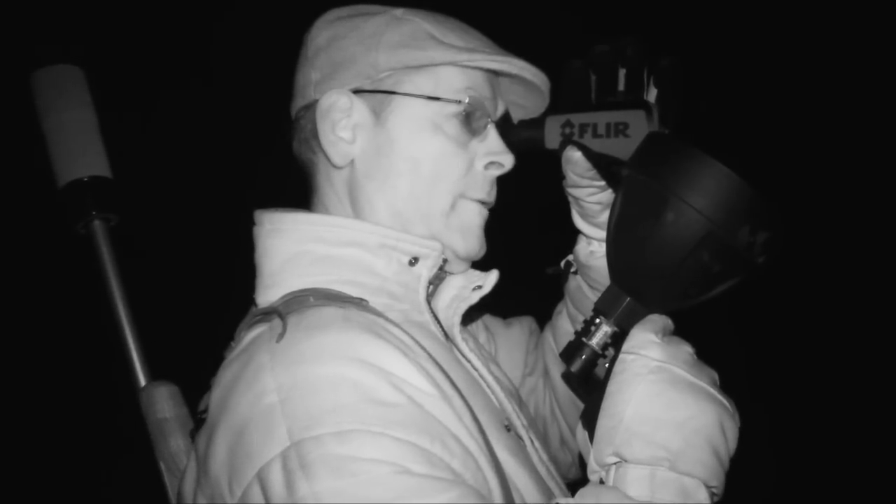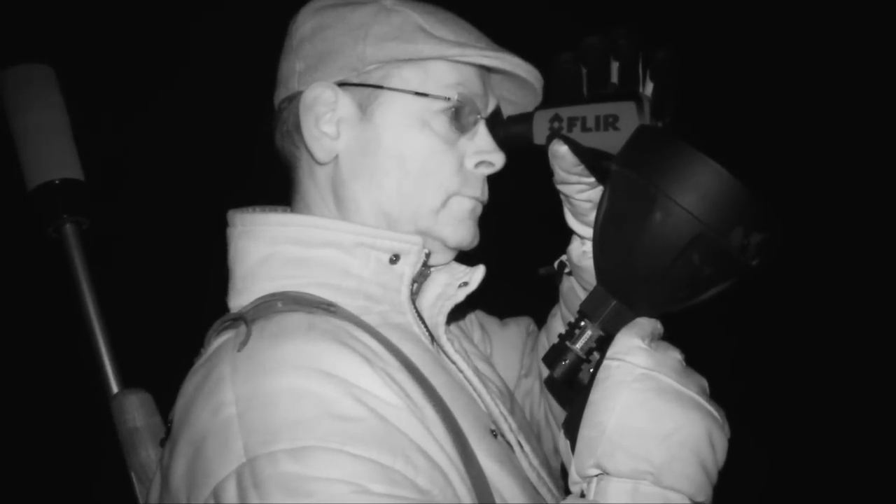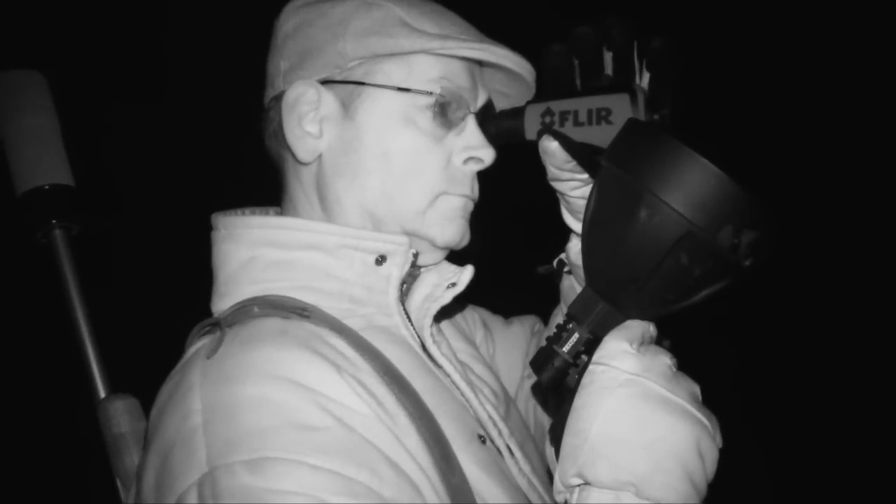Thermal is brilliant for seeing through things, provided it can see through them. So if you've got a bush in the way and there's a fox behind there, it'll give you the bits of fox in between, or deer or whatever. But if it's shut, there's no way it will see. So a lot of leaf, the ground just rises.